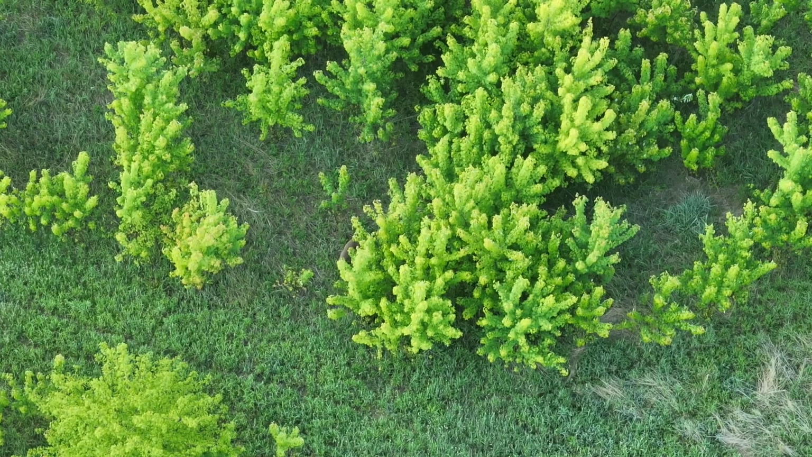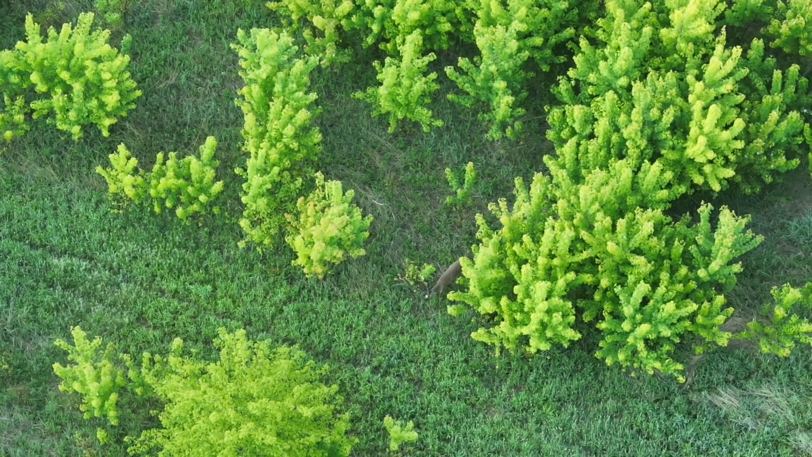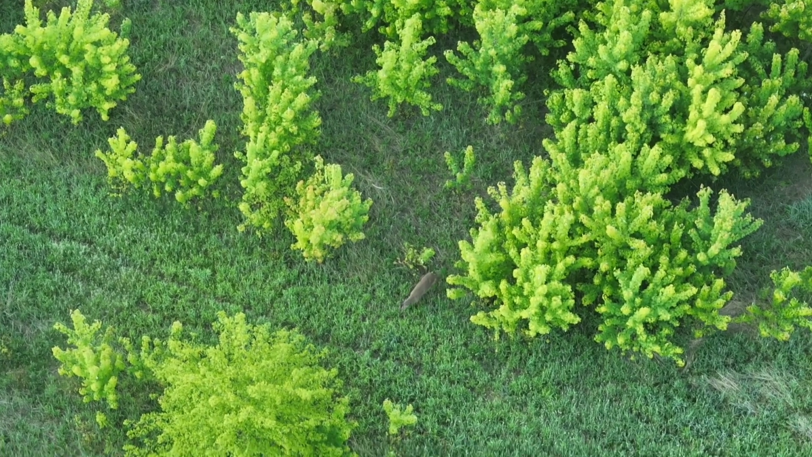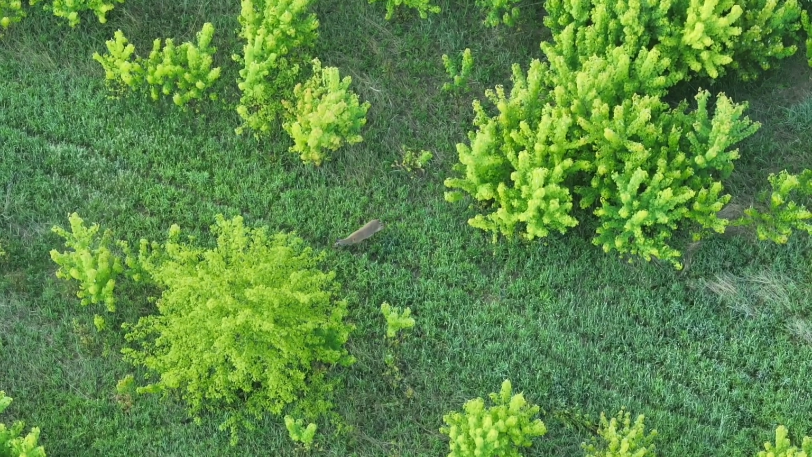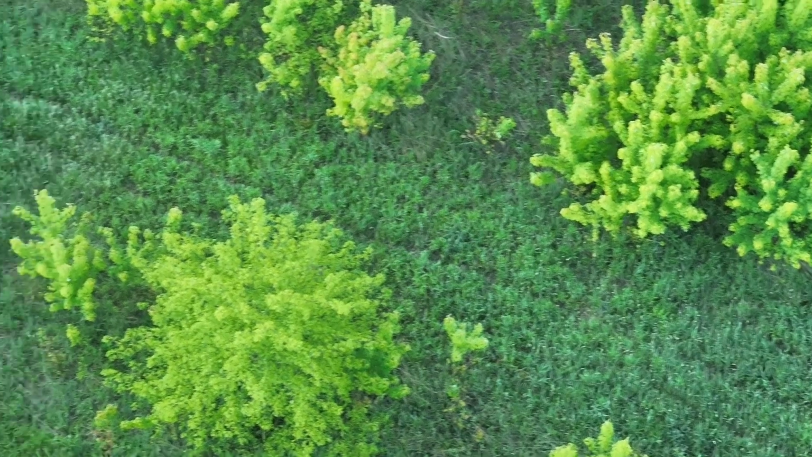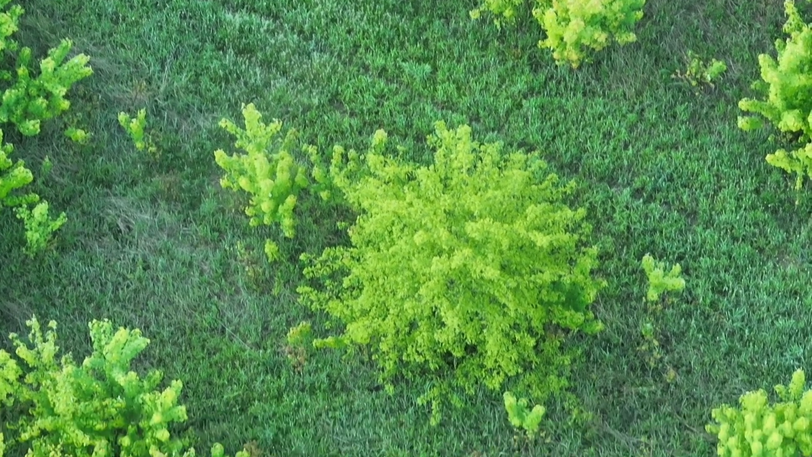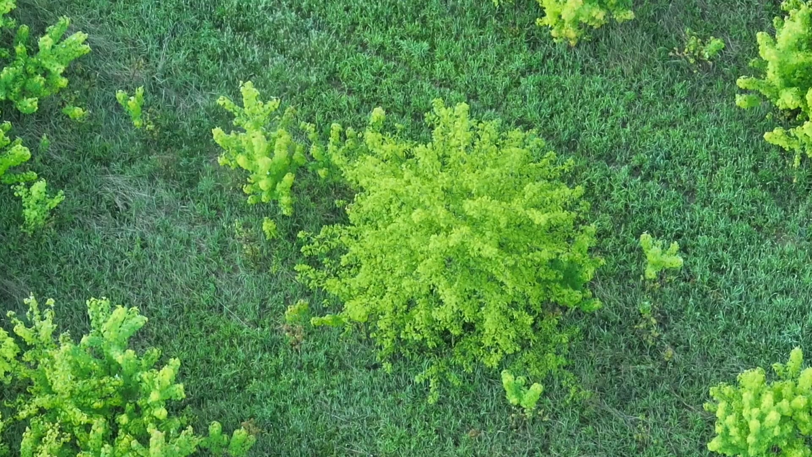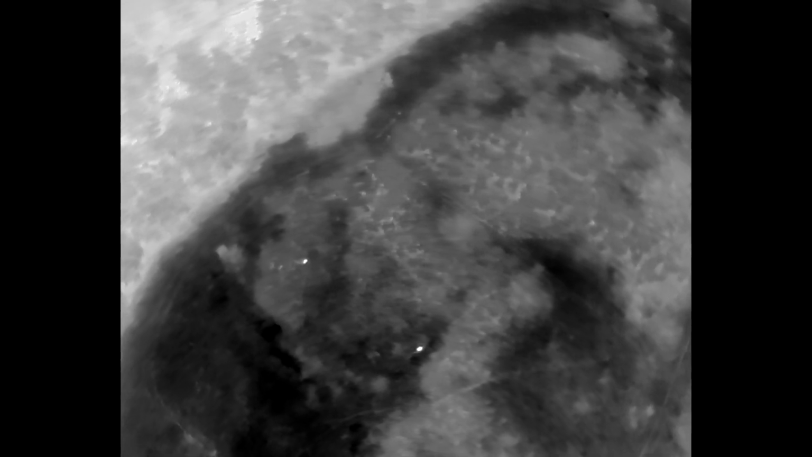So what I did is monitor this deer as he walked out of that cover area, and then you'll see this big tree, or relatively big tree. It's not big at all, maybe 12 feet tall, I would guess, 10 feet in diameter, and he just goes out and hangs out underneath that, and then he basically disappears. So even thermally, I don't see that deer.